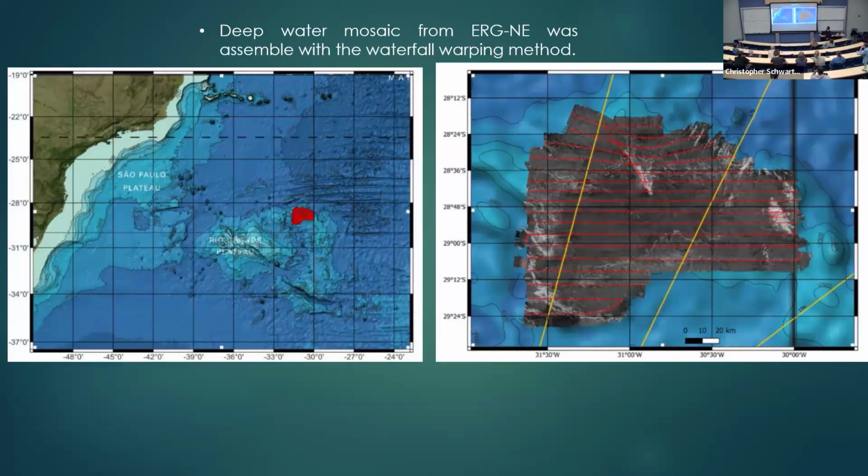and this is a huge mosaic, from data that I got from CPRM, the Brazilian Geological Service. They went there. This is the Rio Grande Rise that I was talking about. So the whole mosaic here is EM201, 12 kilohertz. It was all assembled with that plugin using the waterfall warping technique.